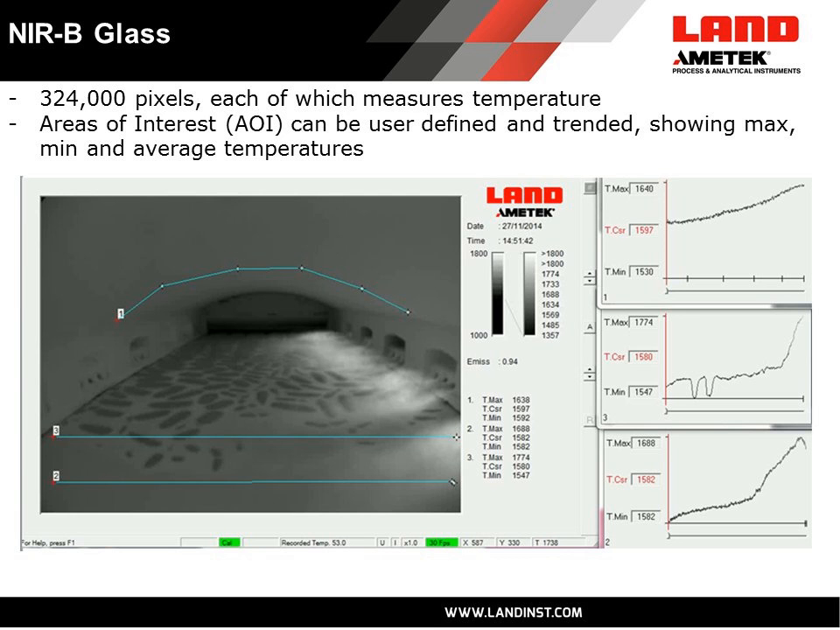So here we see a scene inside a typical cross-fired glass tank, and as you can see in here, on our thermal image, we've selected a monochromatic palette. Some people prefer that monochromatic palette. And one can see that currently the tank is being fired from the right side, and the ports on the left are currently the exhaust ports. You can see the glass within the tank. You can also see the mat, the batch mat floating on top of the tank.